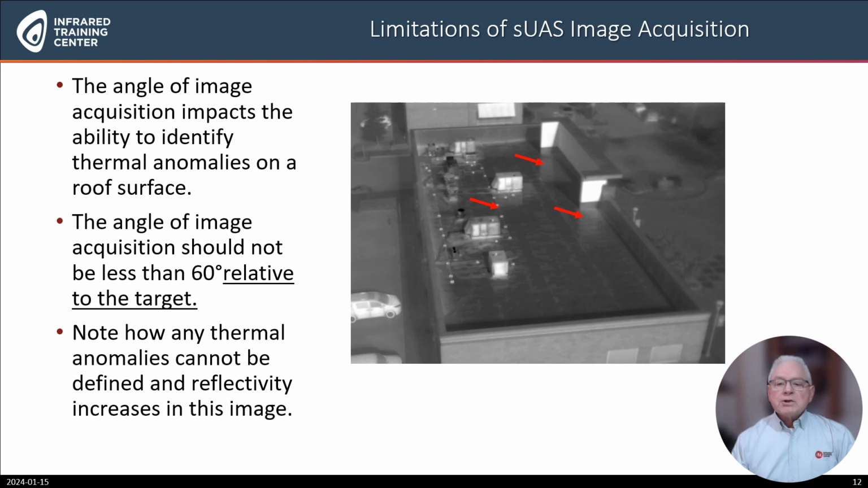One of the limitations of sUAS thermography is angle. The angle of image acquisition impacts the ability to identify thermal anomalies on a roof surface. The angle of image acquisition should not be less than 60 degrees relative to the target. The arrows in the image below show areas of reflection due to the improper angle of image acquisition.